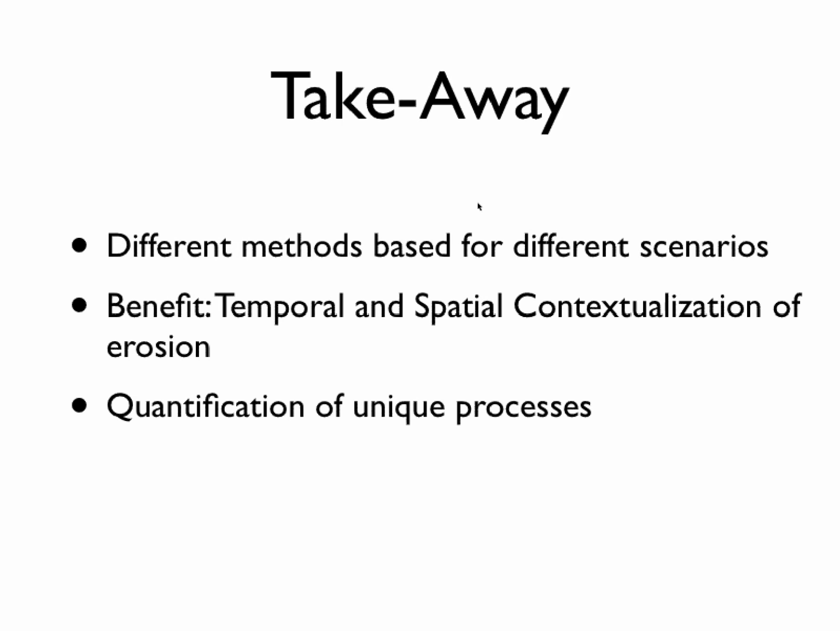So the takeaway here from both of these case studies is that I use different methods for uncertainty, different methods for differencing based on the different scenarios. I think that's one of the things that we'll always run into with these LiDAR differences, that the same technique isn't necessarily always the best for every situation. And some of the benefits that I derived were the temporal and spatial contextualization of erosion.